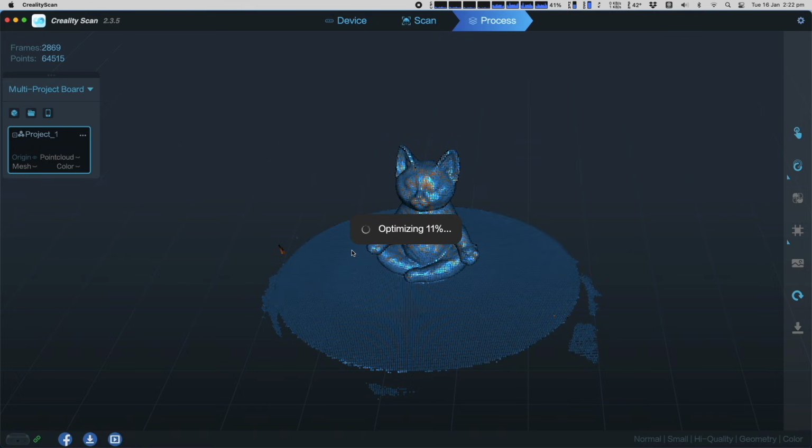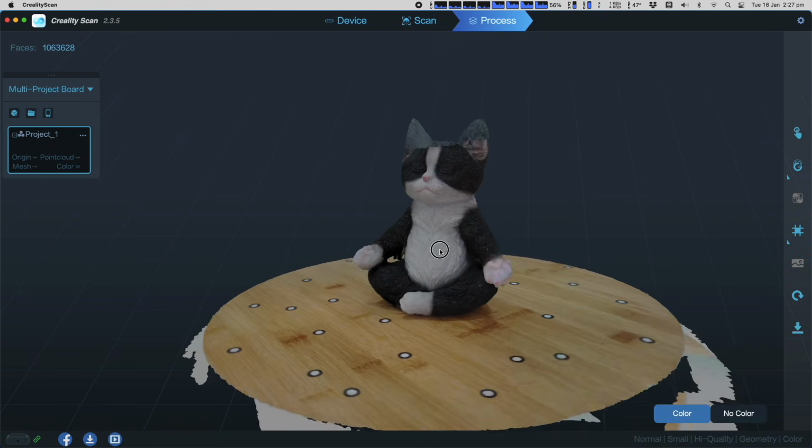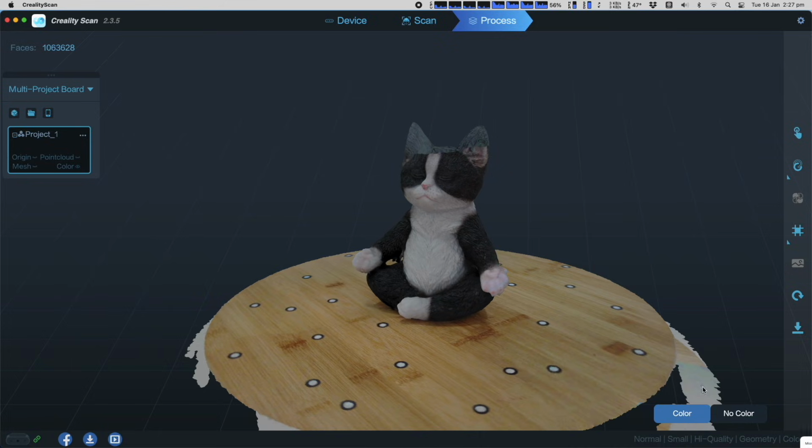Processing will optimize the points, turn them into a point cloud, and then into a wire mesh. Then it will add the surface map image to the geometry. This may take some time depending on the speed of your computer. When complete, you can toggle the surface map here.